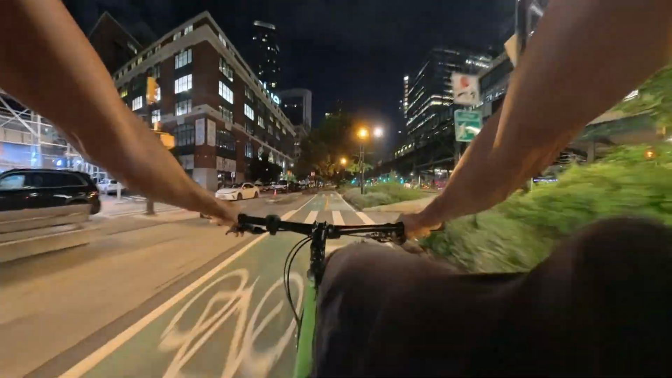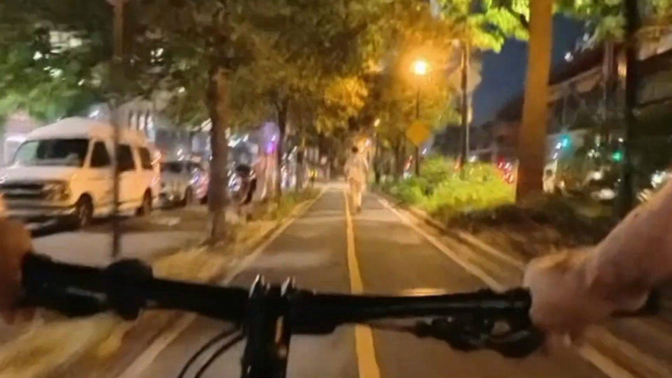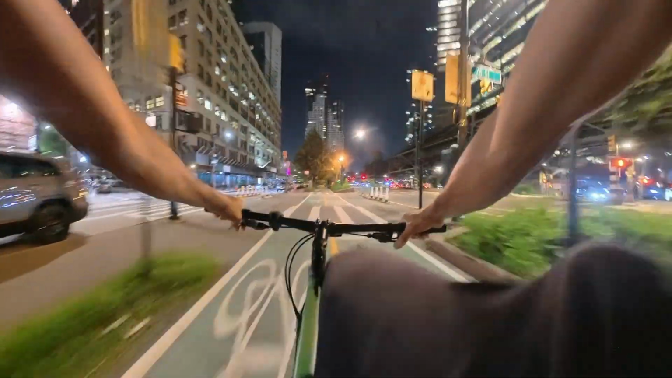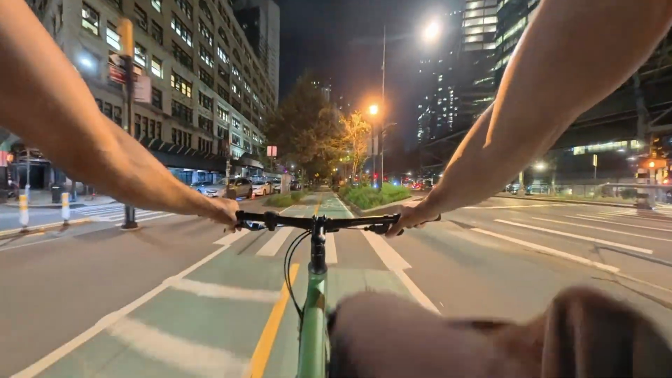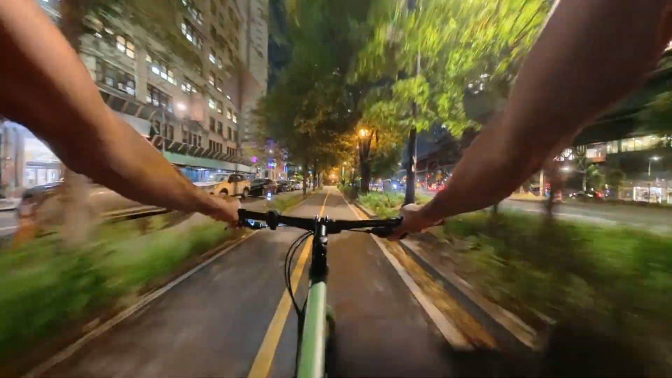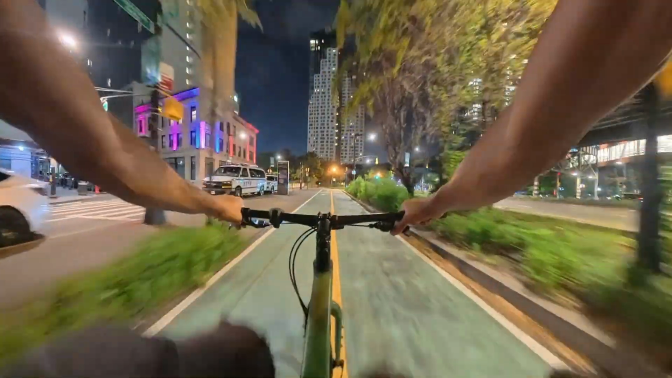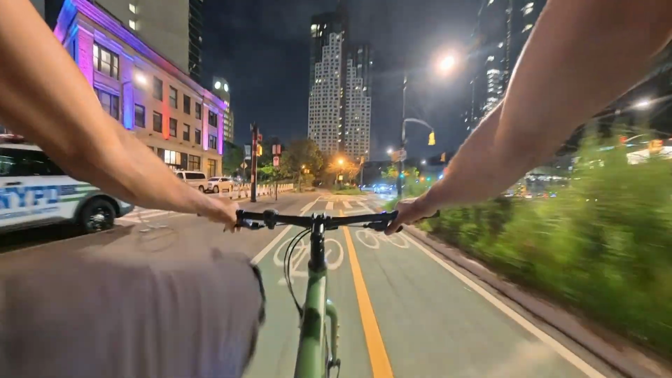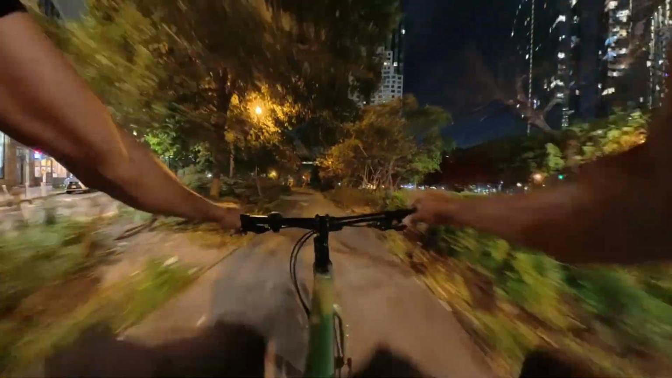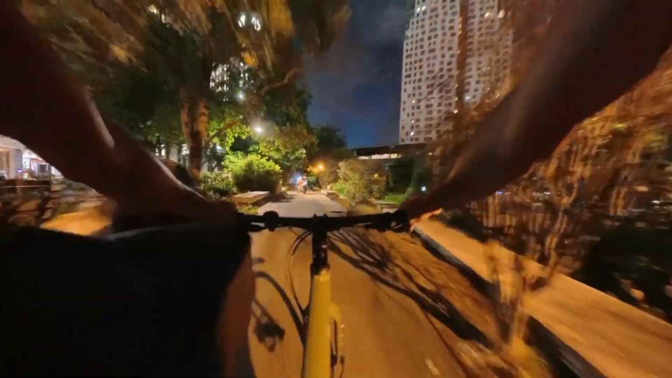That was fun. All right, somebody's right in the middle. Just right in the middle of the designated bike lane. Whew. All right, that was a good one. That was fun. That was fun. Whew.